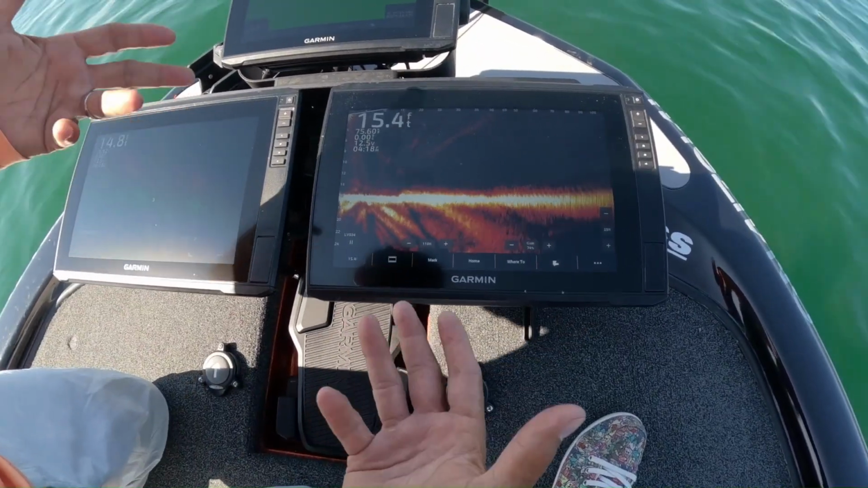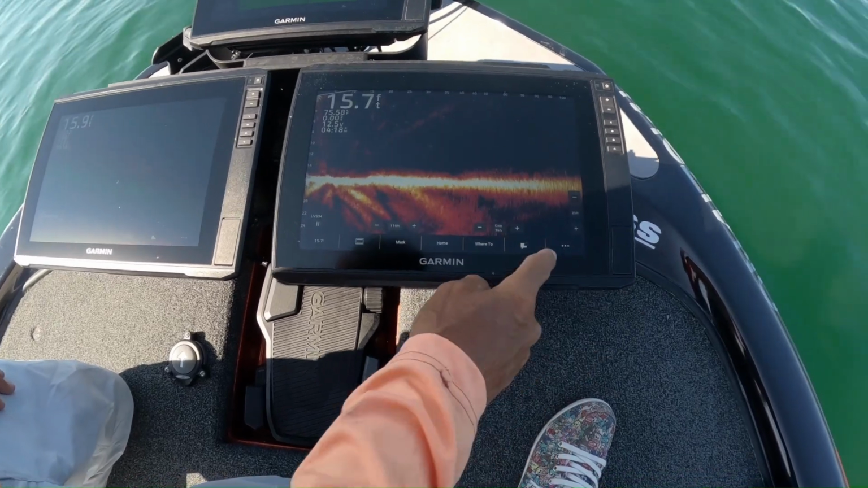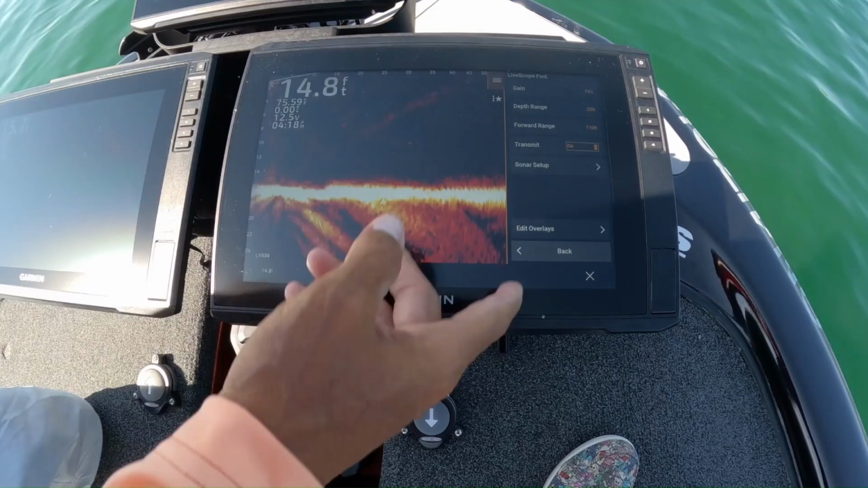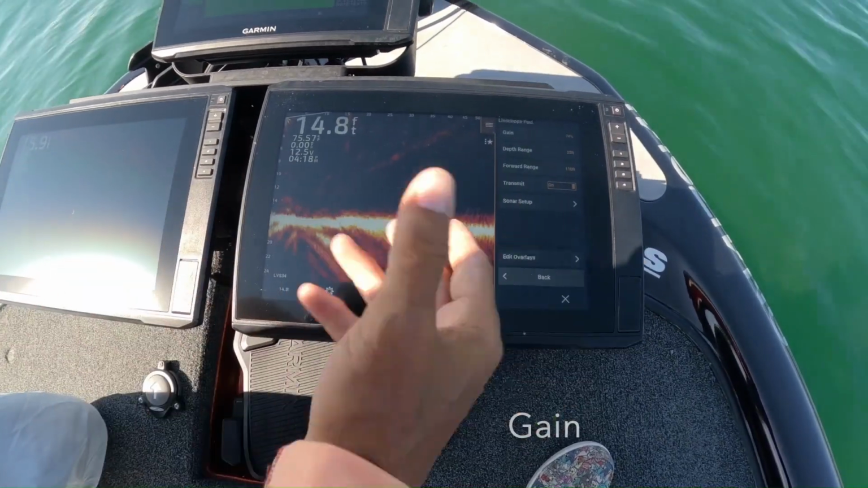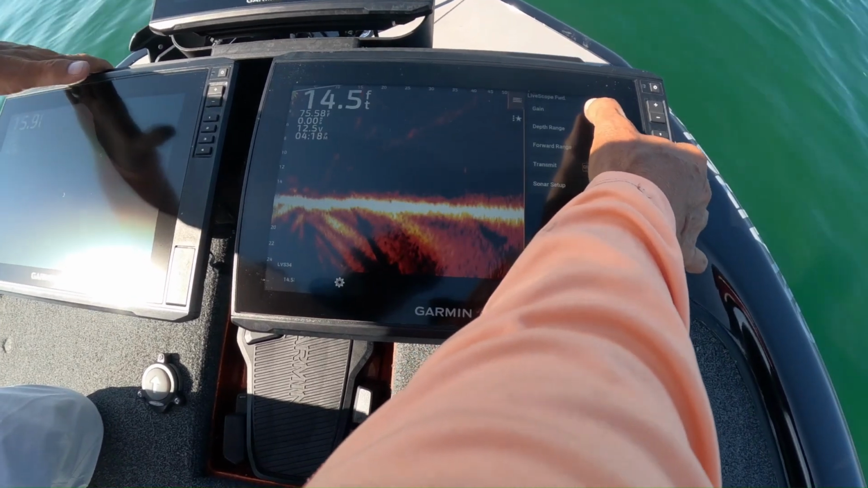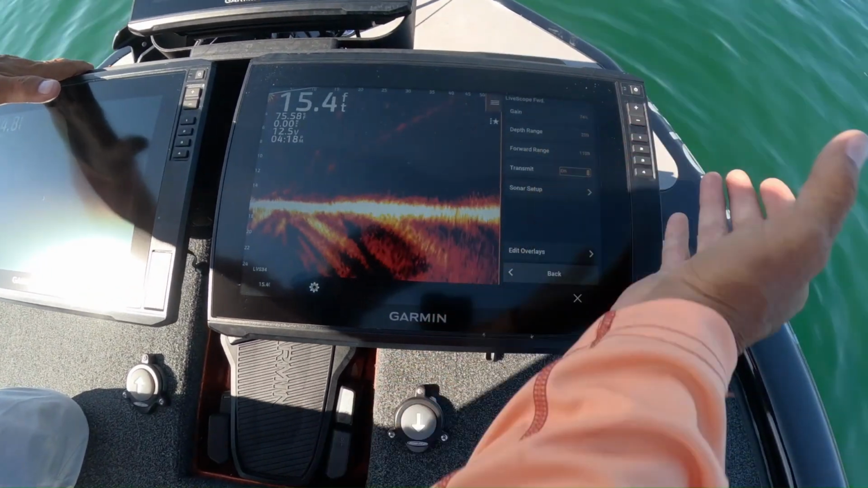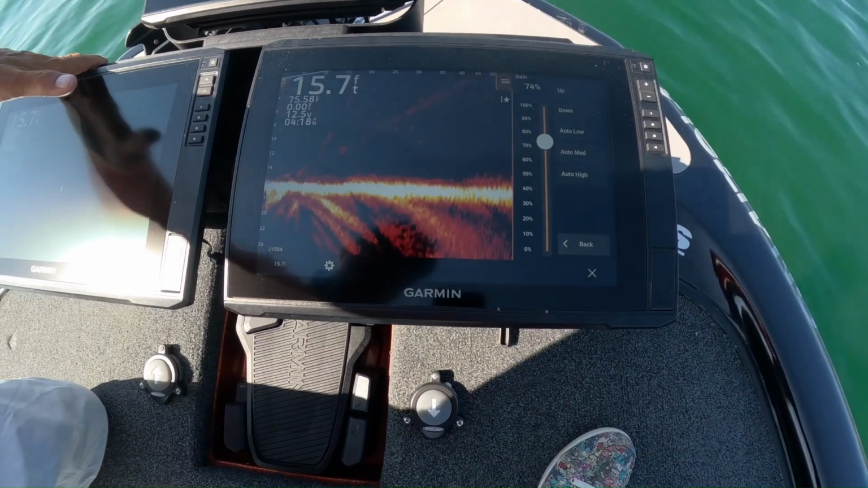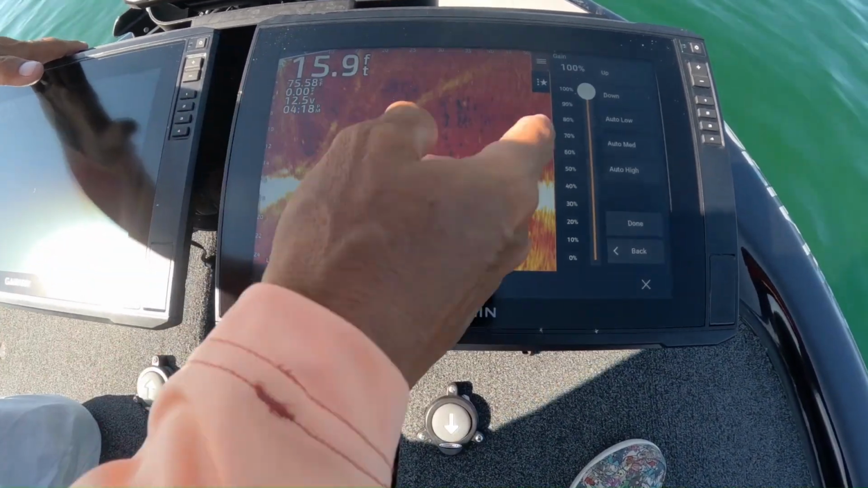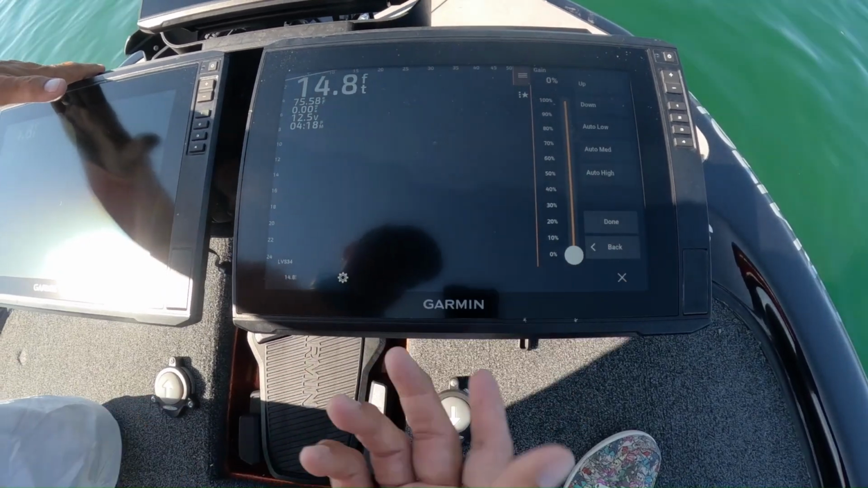So before we start fishing, I'm going to just show you a couple things. The three dots on the bottom right-hand corner, that's your menu. You're going to get gain. Now gain is your sensitivity, right? What I like to do, and this is how you get really good at it, this is how you dial in stuff, is when I hit gain, that's your sensitivity. If I go up all the way to 100, you can see how it blows it up. If I go all the way down, it's gone.